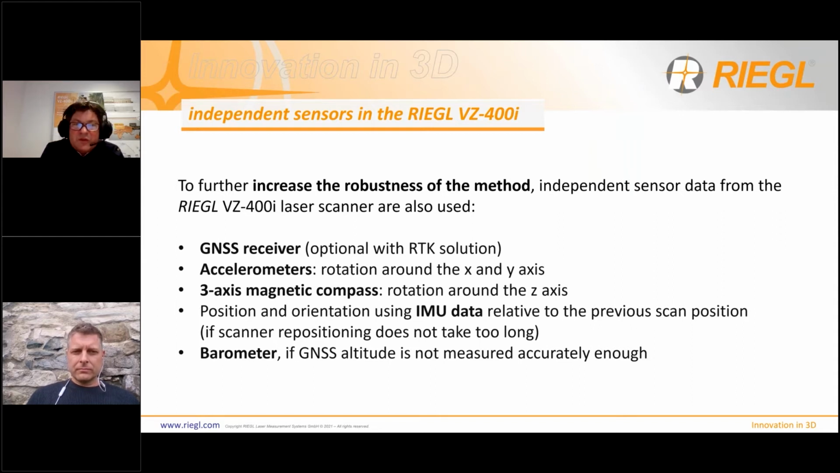So from one scan position to the next one, we should reposition the scanner within, let's say, 20 to 30 seconds. Then we have a good solution to start the registration process. We have also a barometer if the GNSS altitude is not accurate enough.